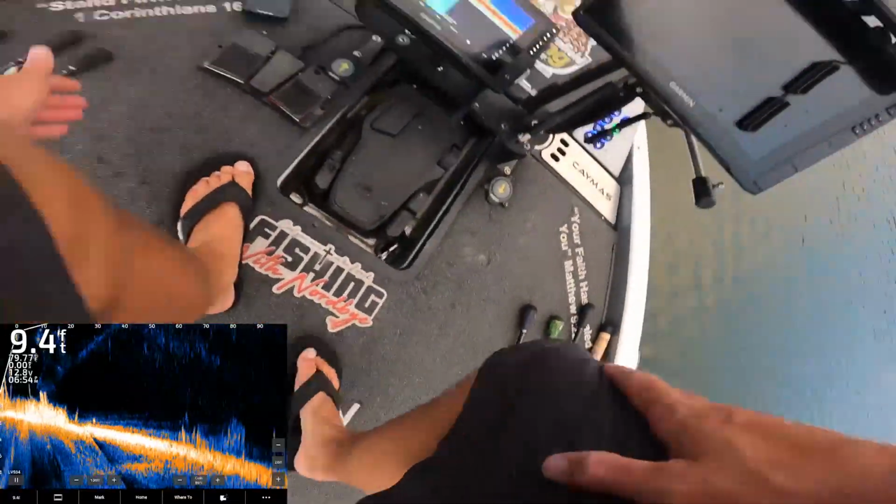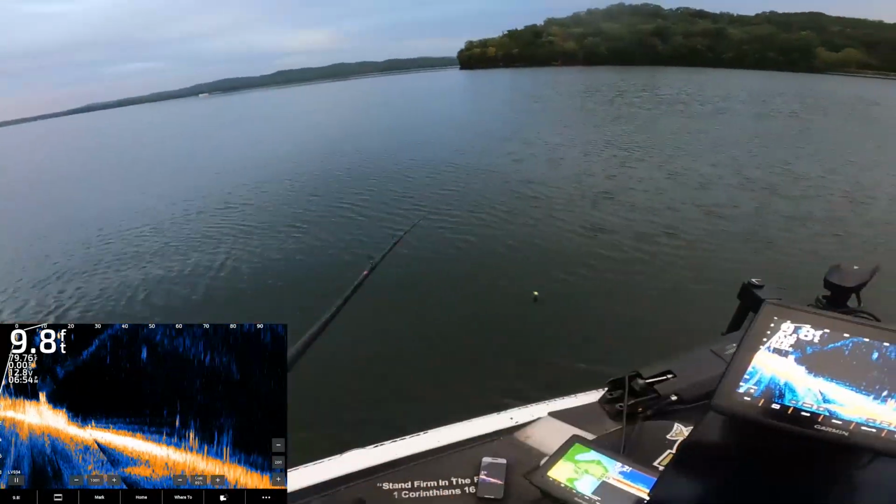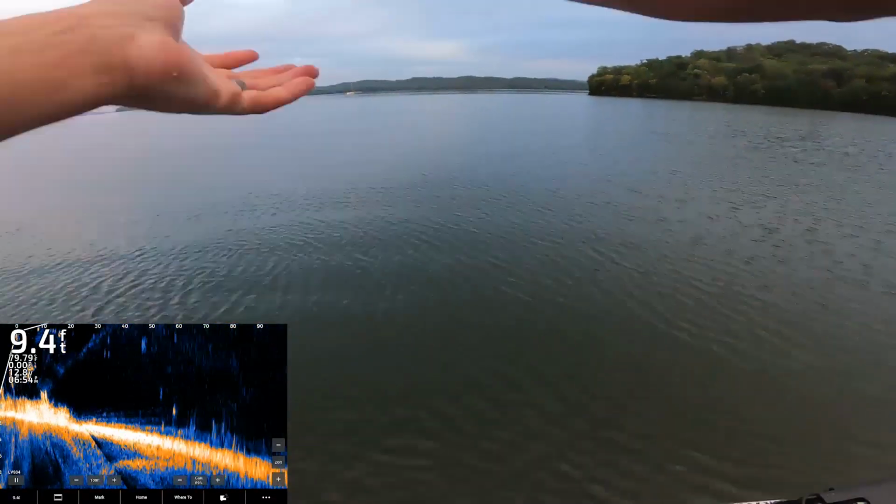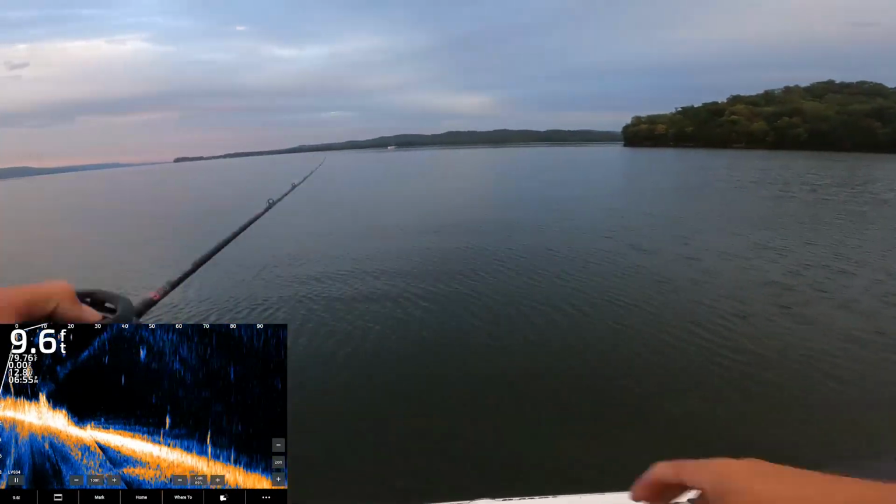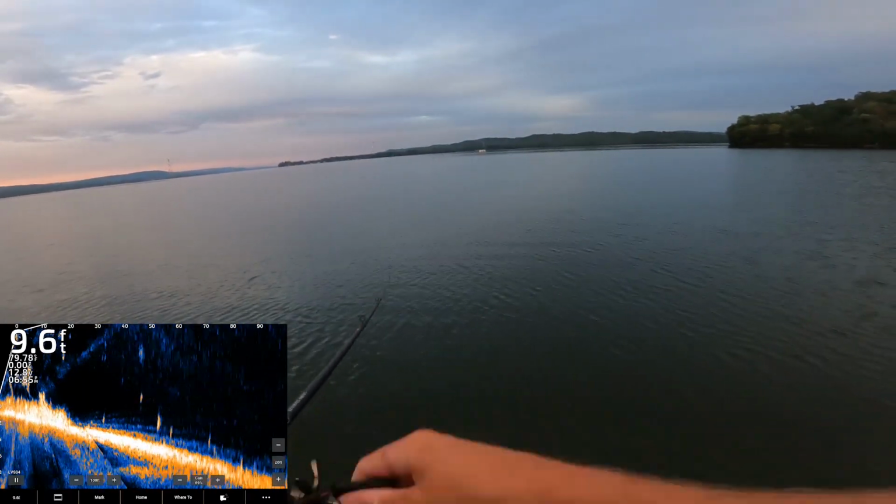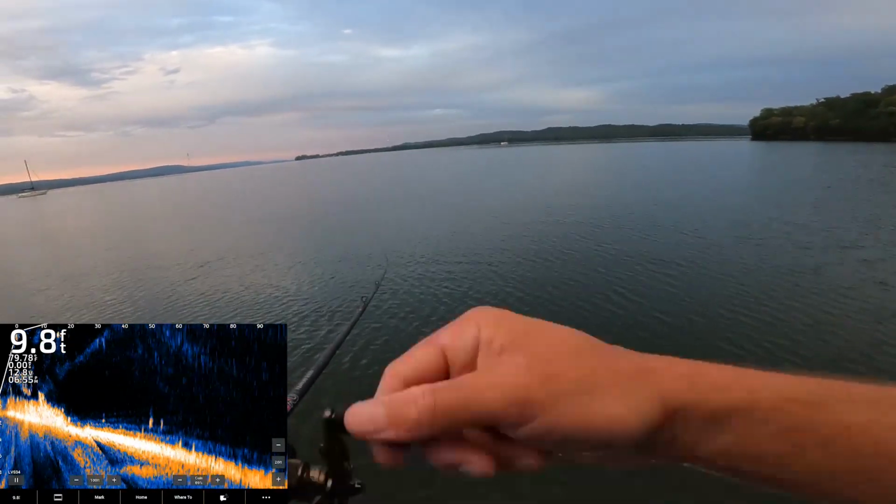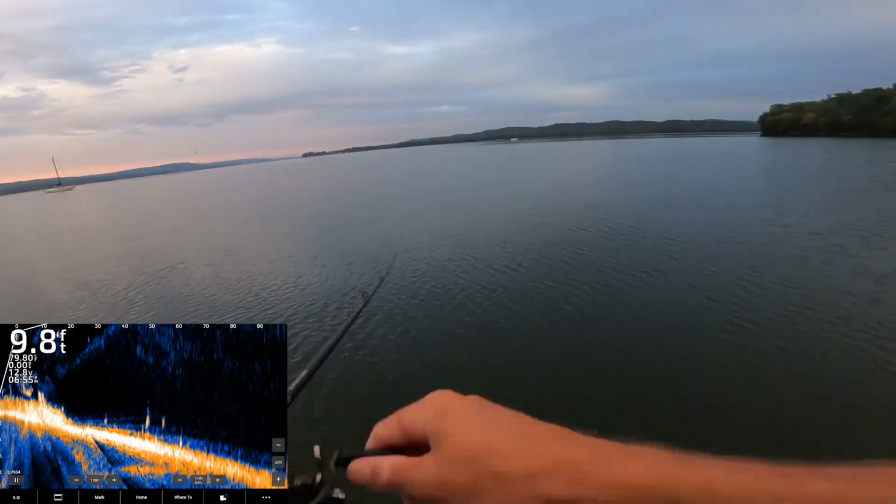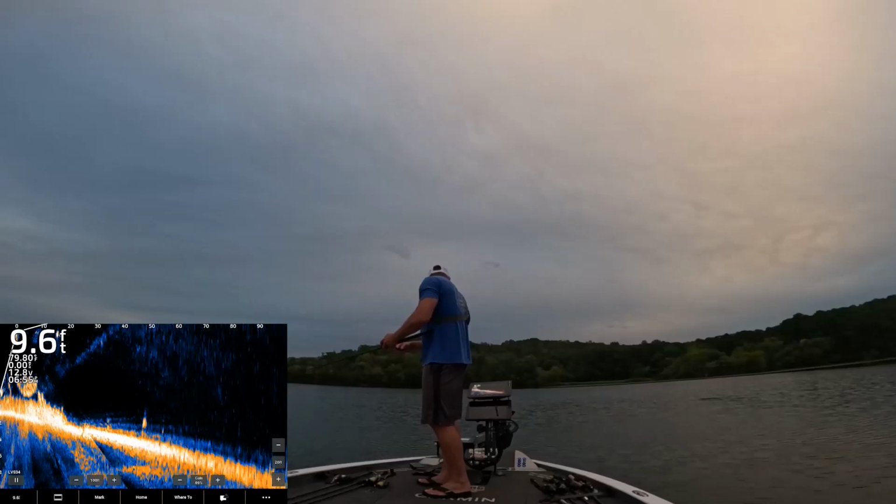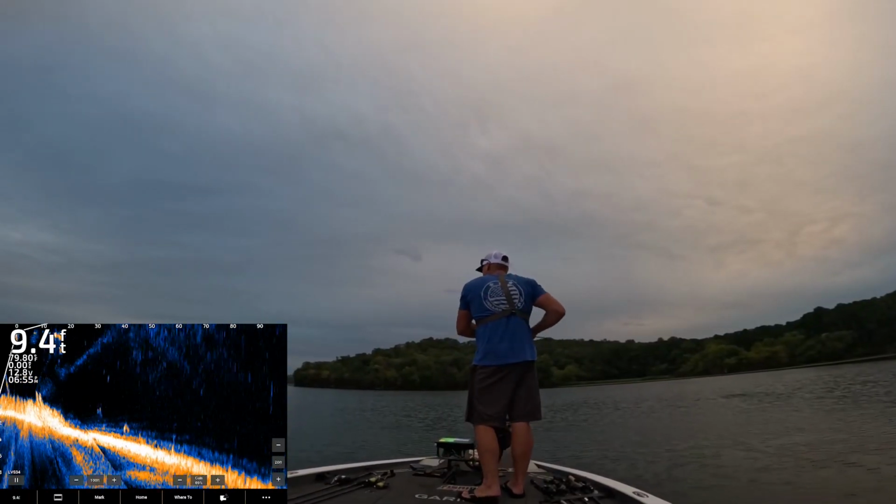Start. Okay. Little uncut here, folks. This is awesome. Again, you can kind of see my crankbait down there if you look real close. There's one. Back to back cast, folks.